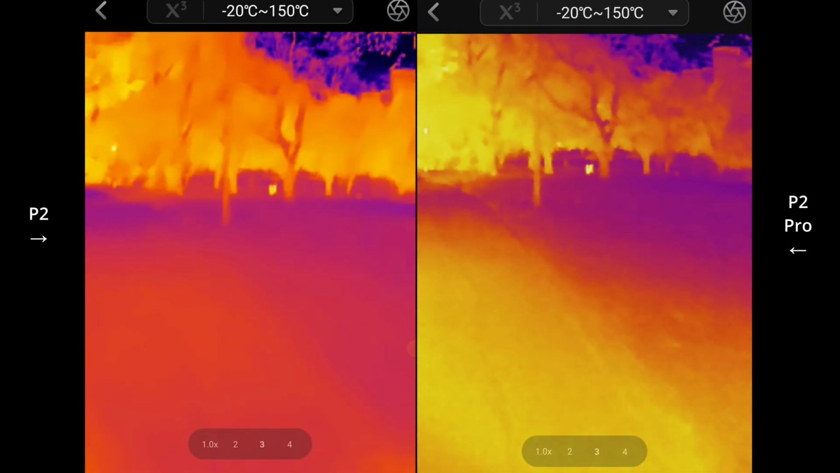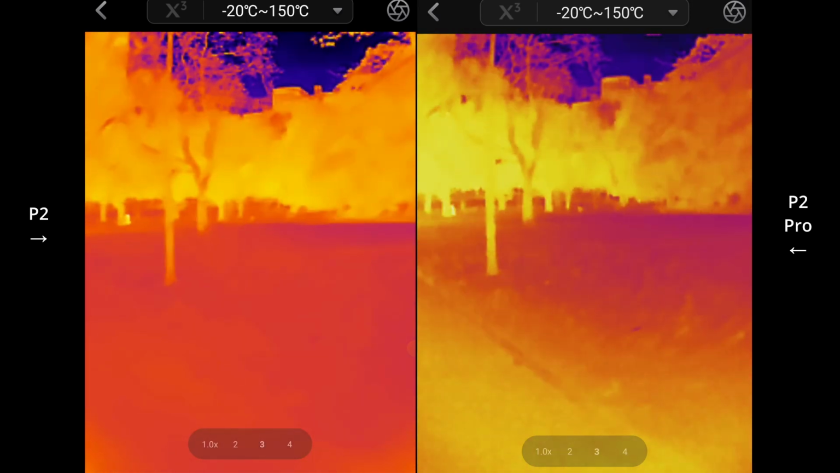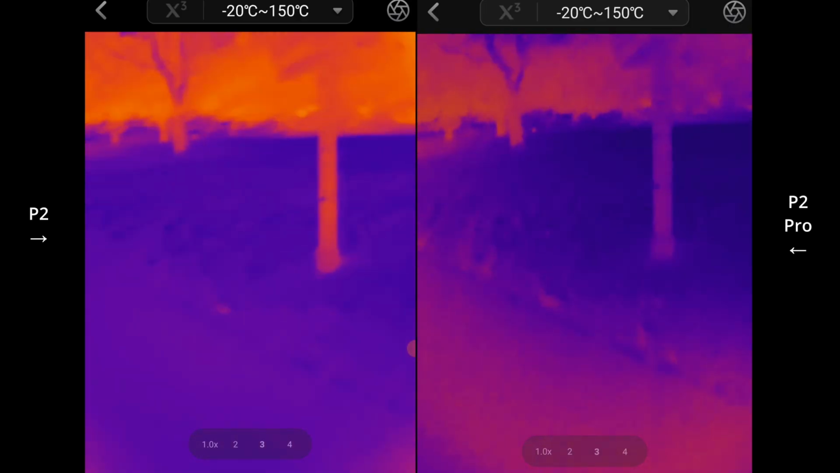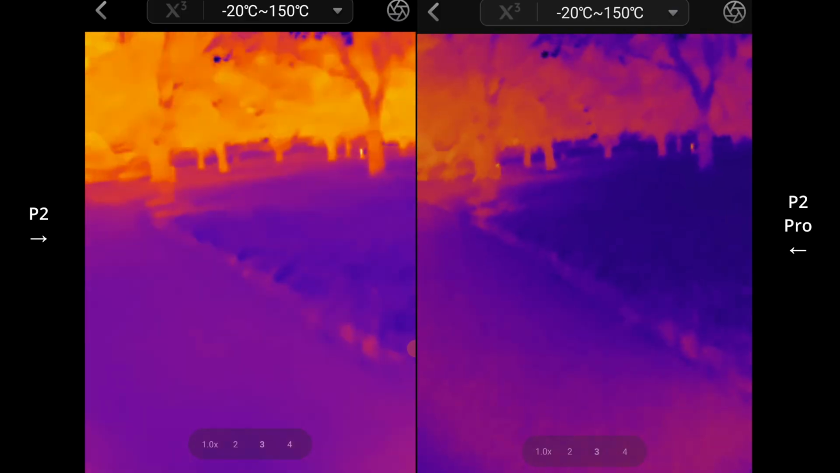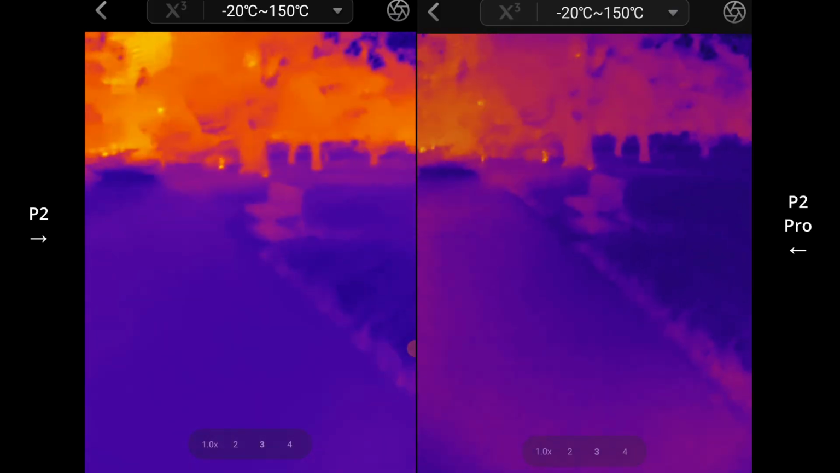Let's go over to this road. Look, I'm convinced if you can dish out the extra cash, I'd get the P2 Pro.